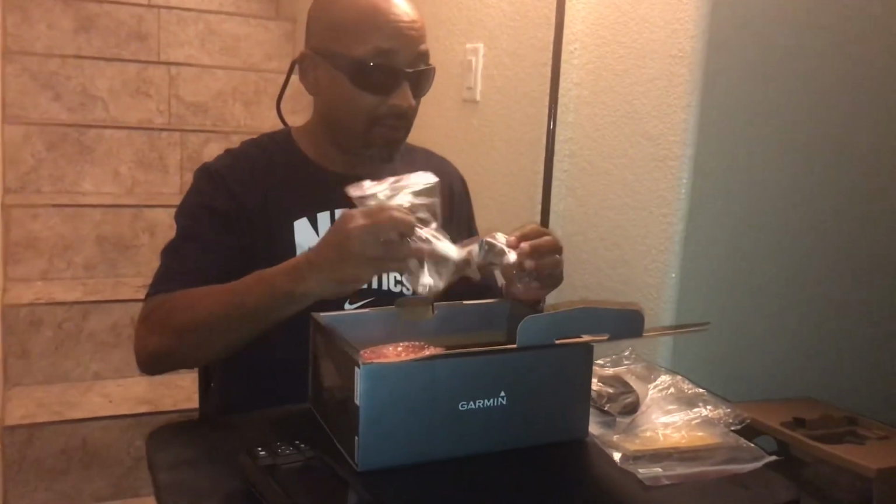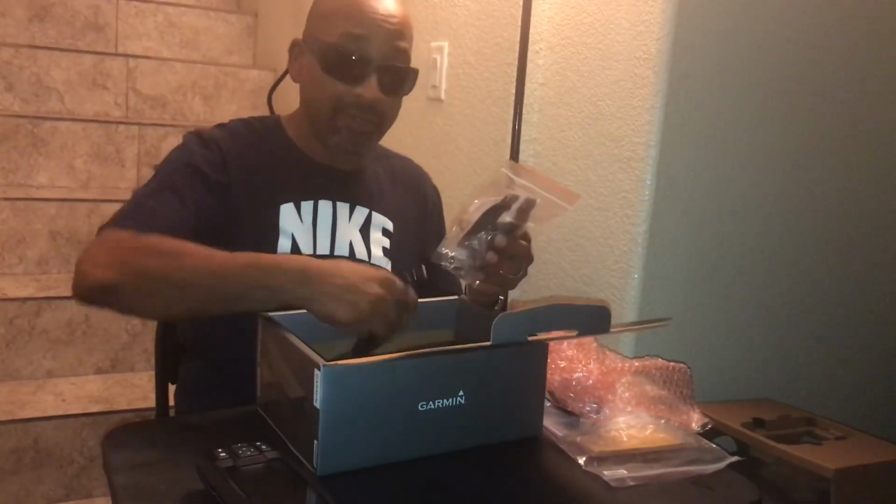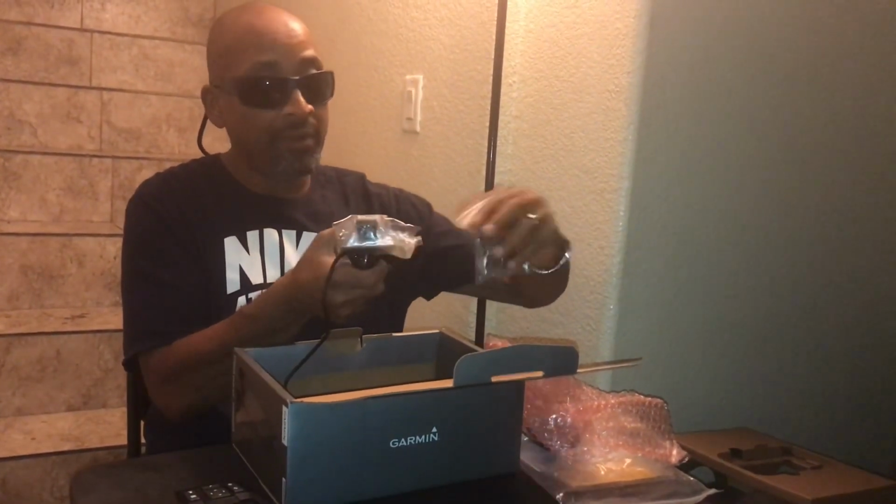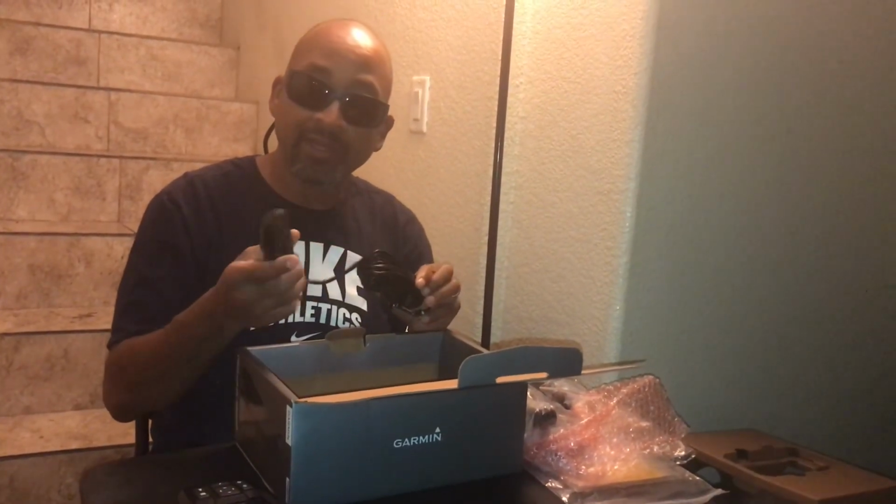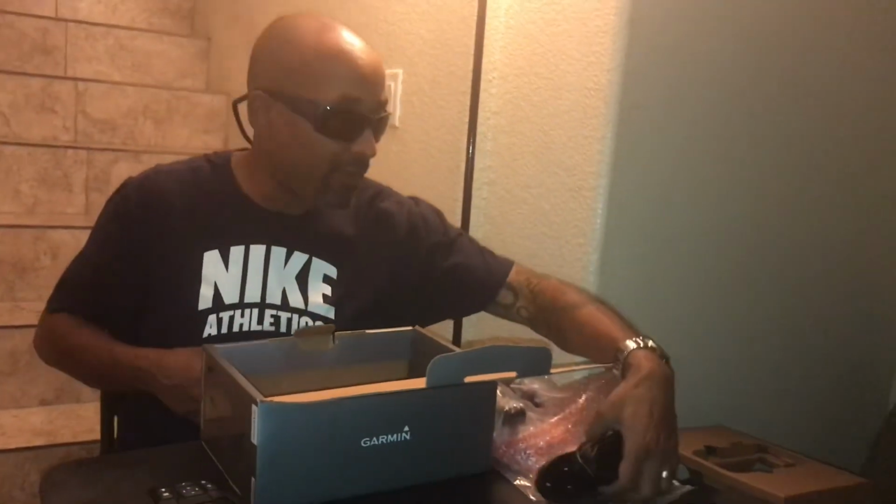Now, okay, let's see. So here's the transducer, which is definitely the newer transducer. What happens is, of course, this plate goes over, and then this goes to the transom. So we have the transducer here. I noticed right off the top, this is definitely a different shape and a tad bit heavier. It seems more sturdy than the one I have on the 4CV.